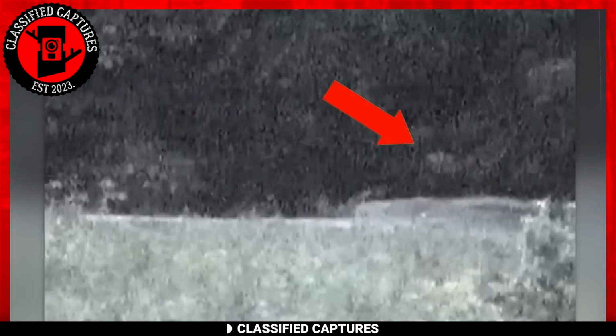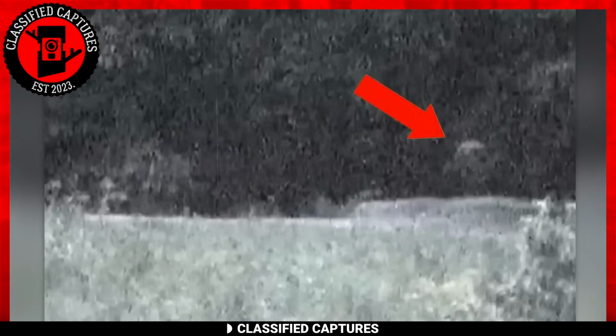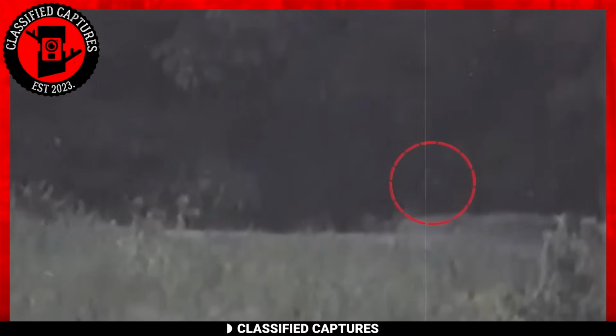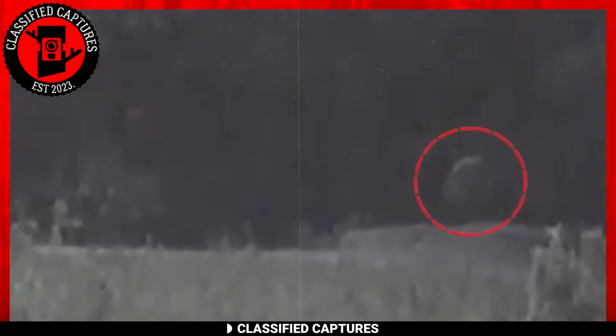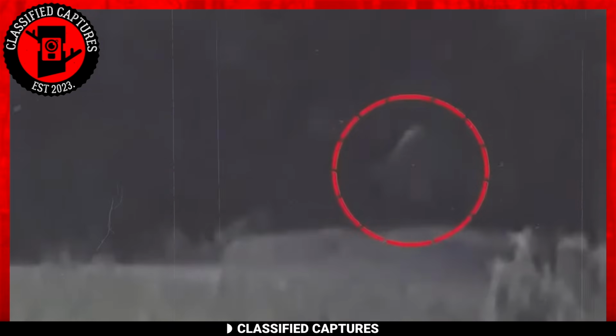This footage was recorded by a couple whose romantic night out was suddenly interrupted by a disturbance in the bushes, only for them to see what you saw on screen. Now, let's examine the creature's appearance. It's covered in hair, walks upright like a human, and possesses a body reminiscent of an ape. What creature comes to mind from this description? Yes, you're right, a Bigfoot.